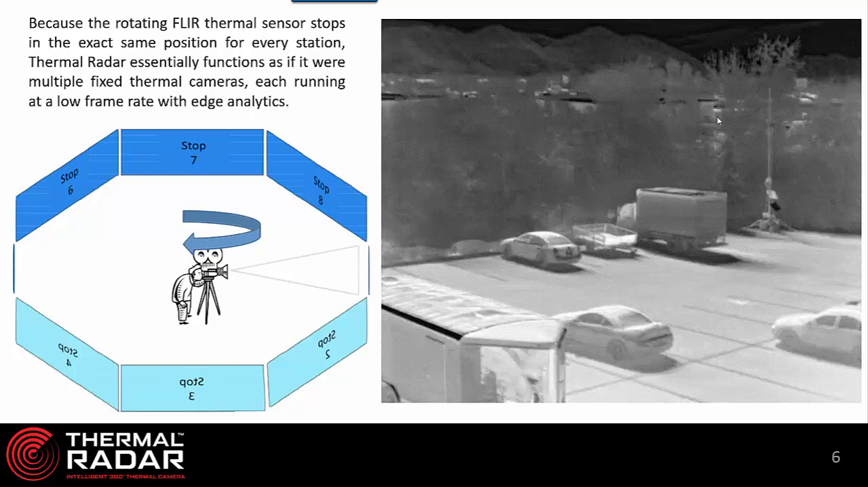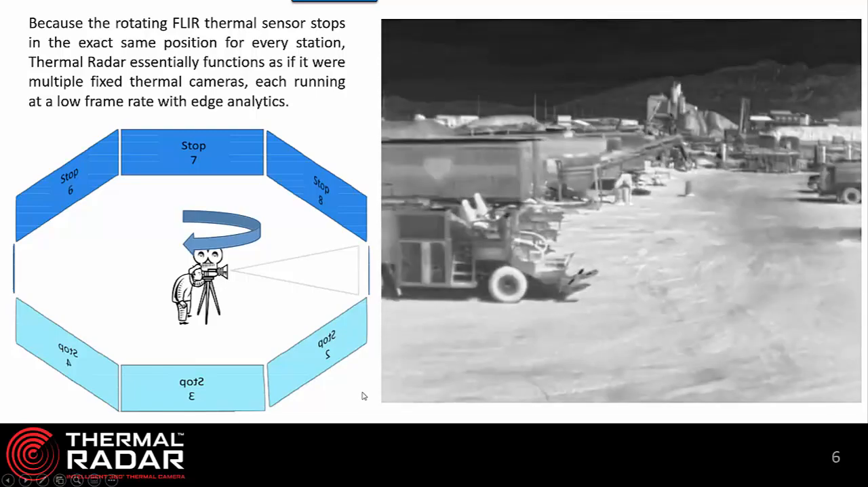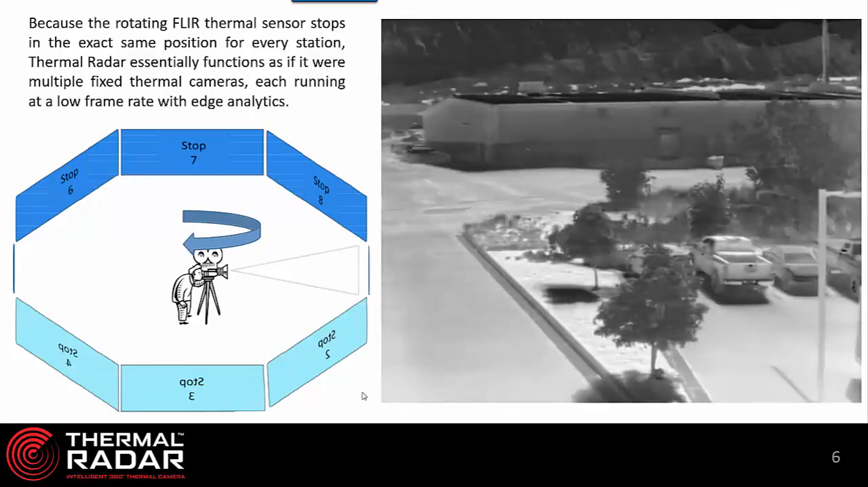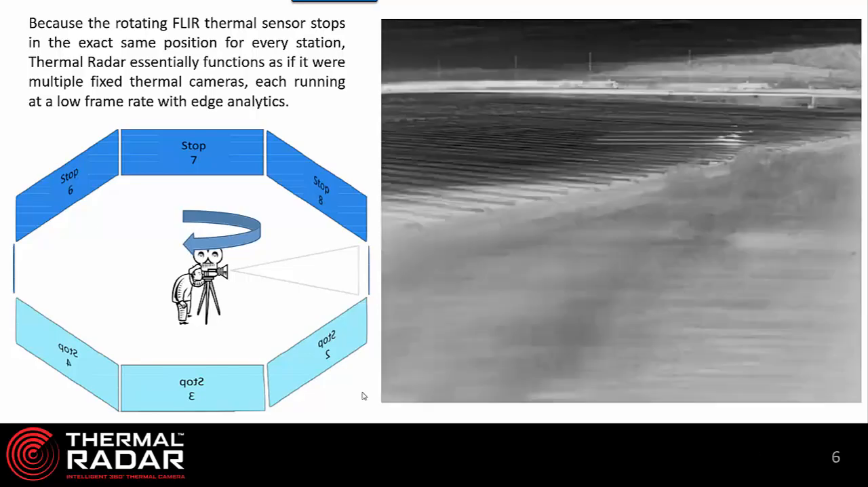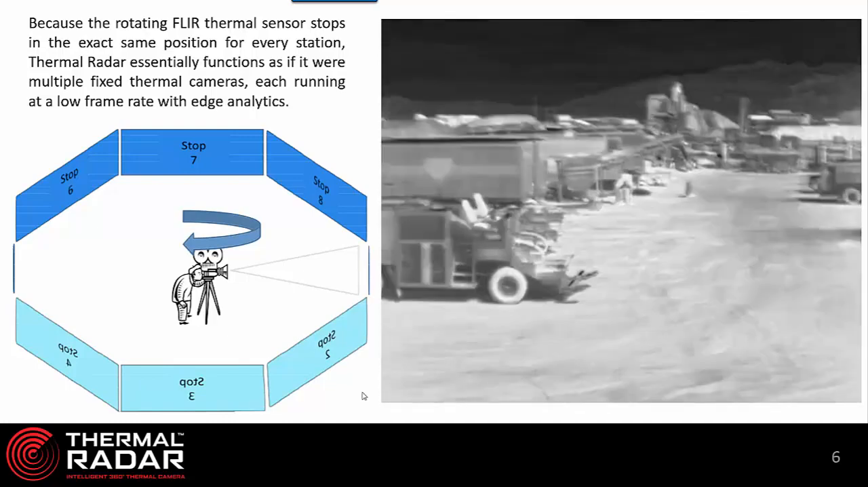Now, to show you what the thermal sensor is actually seeing, this is what the thermal sensor is seeing as it looks out. Every one of those images is being analyzed in real time. Every one of these images in a thermal sensor like this has 327,000 pixels that we are able to analyze in a millisecond and generate an alarm based upon a detection.